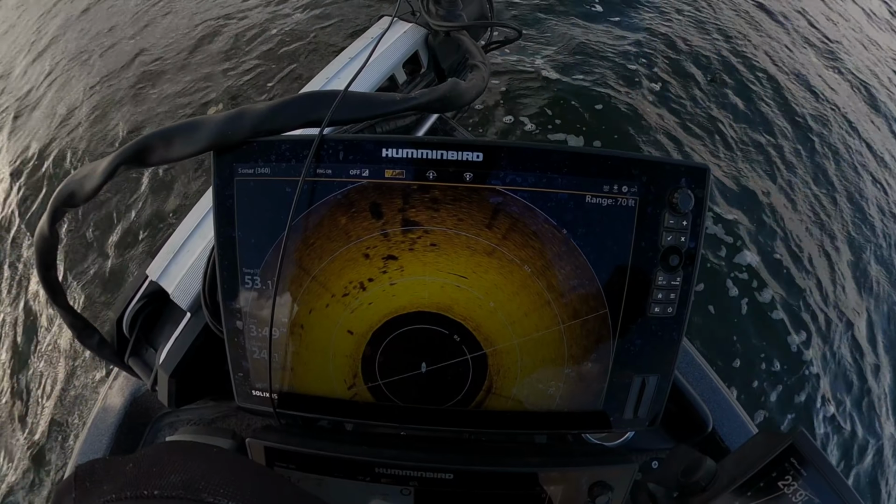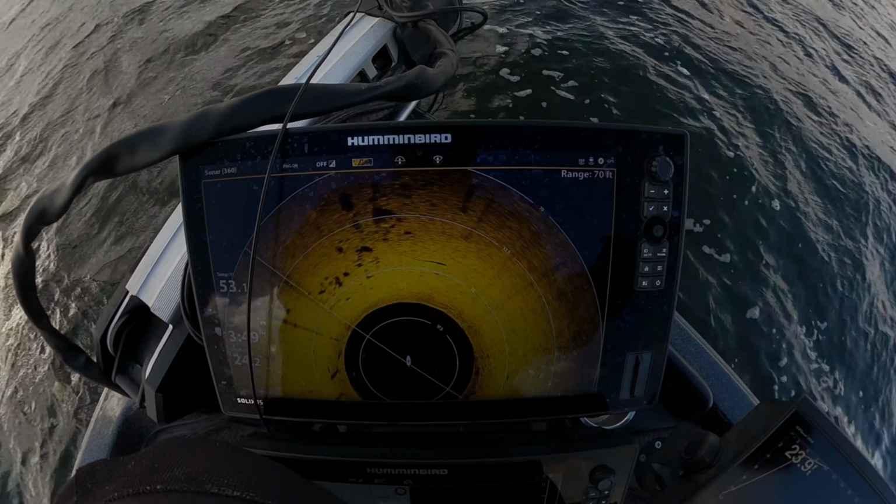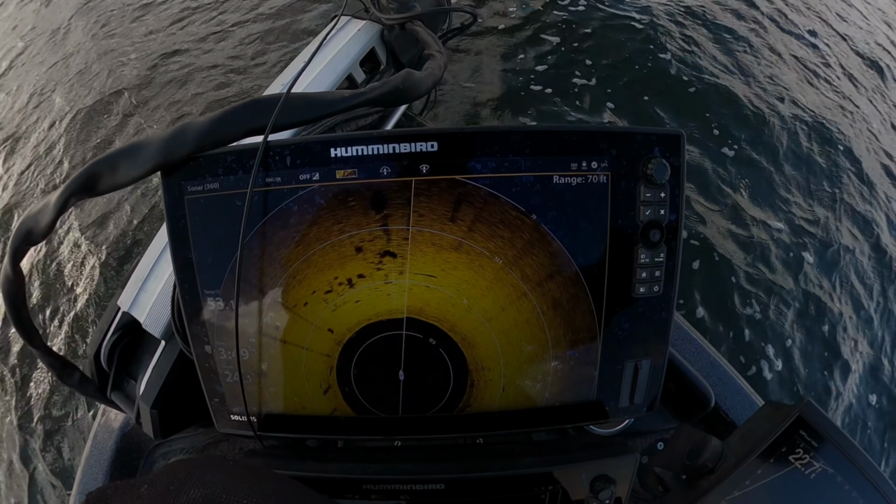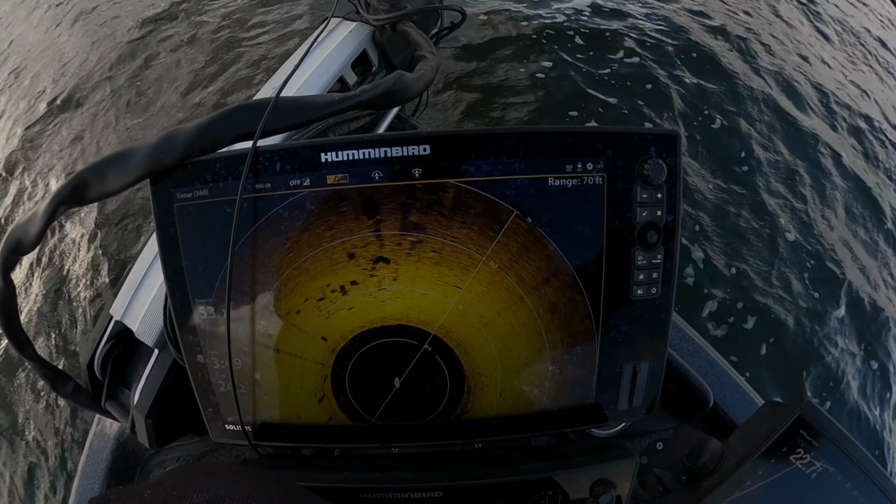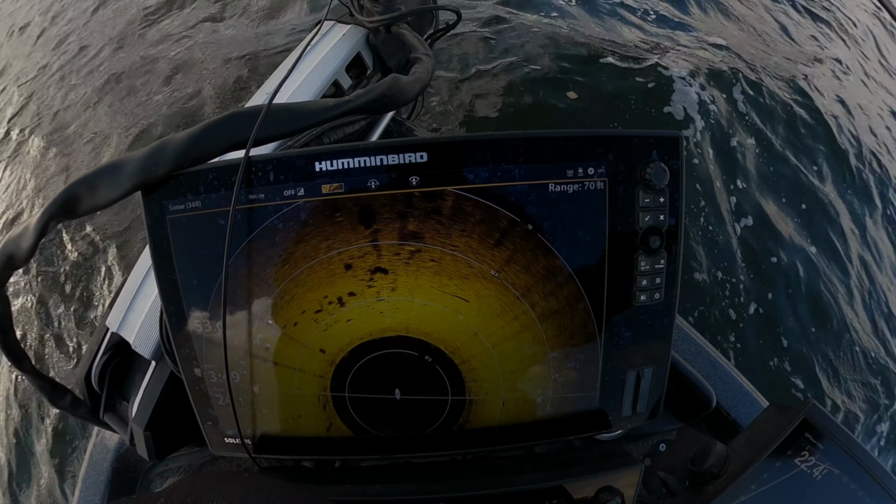Back-to-back cast, 566. And then that 5-pound 2-ouncer, 10 3/4 pounds on 2 casts. All because we swung around, lined her up with the 360, put that jig right on the heart of that little piece of structure and cover right there.